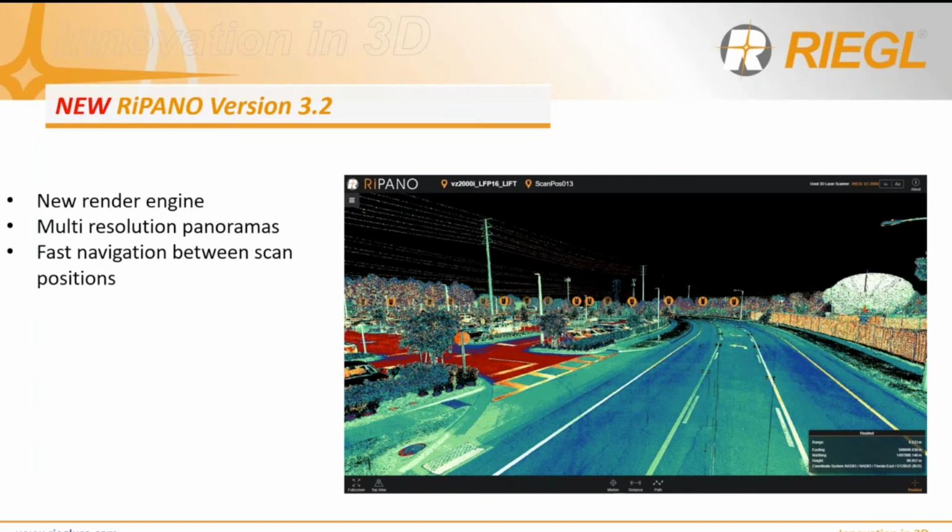And it's all hidden in the back, so the users don't have to do anything. All they have to do is create the new version out of the latest version of RiScan Pro, and then you can make use of it. Again, there are no updates. Everything is in the online viewer, and you can make use of the new version by simply creating it in RiScan Pro 2.11.